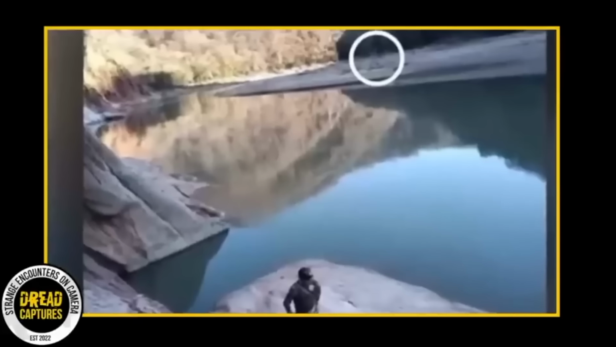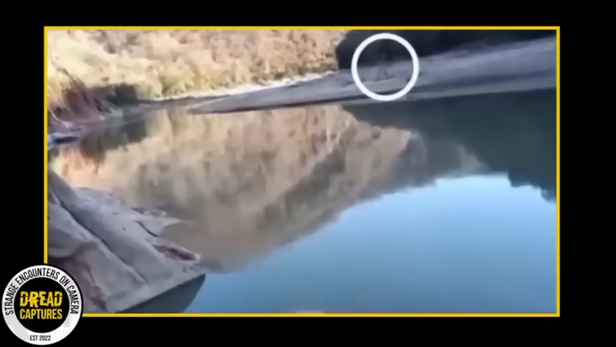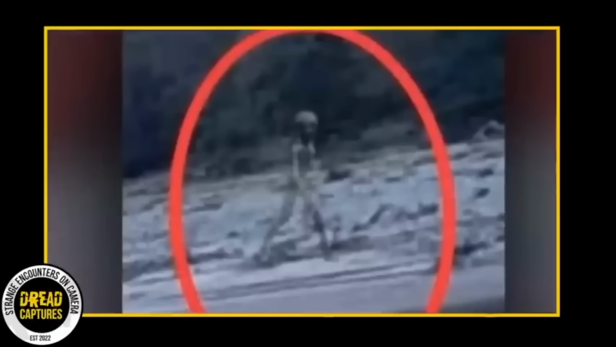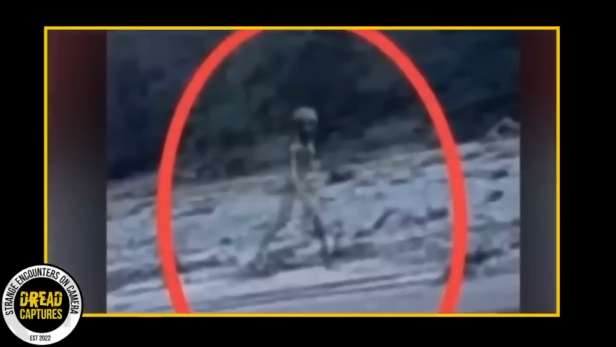A Bolivian river was the backdrop for a hiking trip that took an unexpected turn. While out and about, one of the hikers snapped a picture of another hiker. And when they got back to camp, they later noticed something downright eerie in the background of this otherwise normal photo. And when the image was posted, it didn't just make waves in South America, it went viral globally. People started calling it the alien from Tarija.